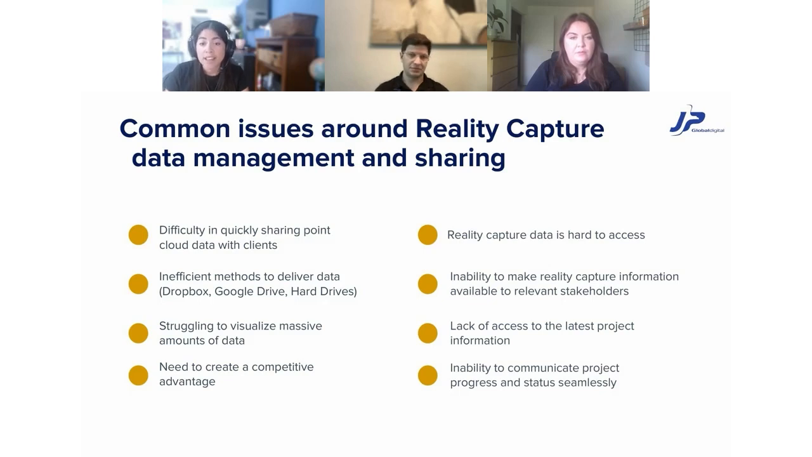And this can add an extra layer of complexity, and sometimes it can cause frustration for the customer or for your teammates. So that's why simplifying the visualization process for customers ensures that they can fully utilize the data and, like Argenis says, get the most out of that reality capture data.